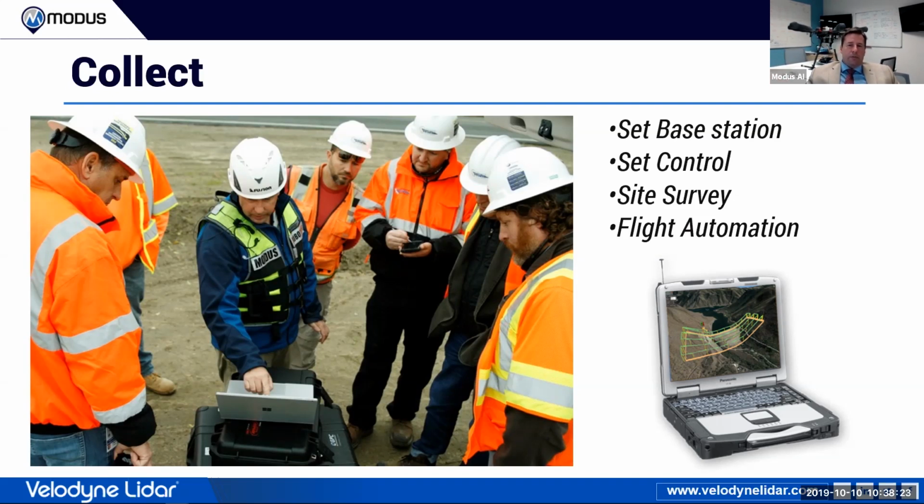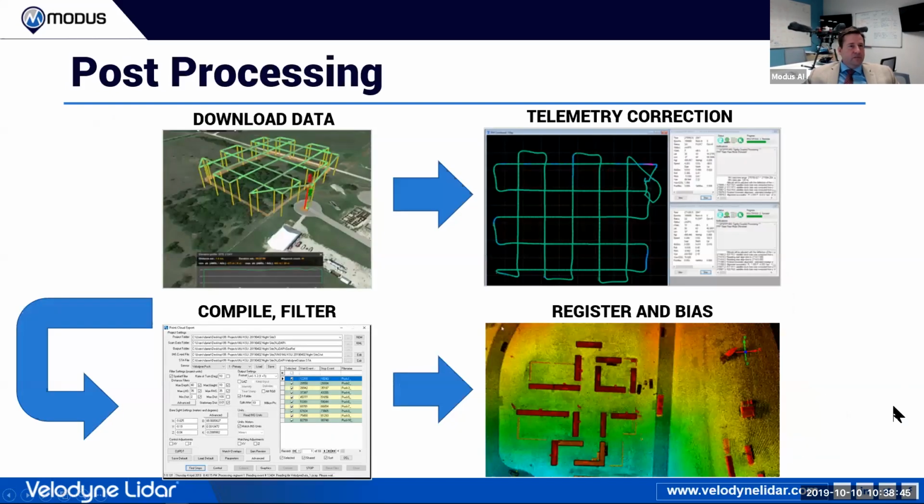So I always, before I go launch and after I've done my site survey, go through my flight automation plan, my waypoints, to make sure that I haven't made a mistake, because a mistake is pretty costly. And we have a lot of folks that will buy a unit and then I get a call. It's like, well, can you fix it? And they didn't do a proper site survey. All right, so we talked about that.